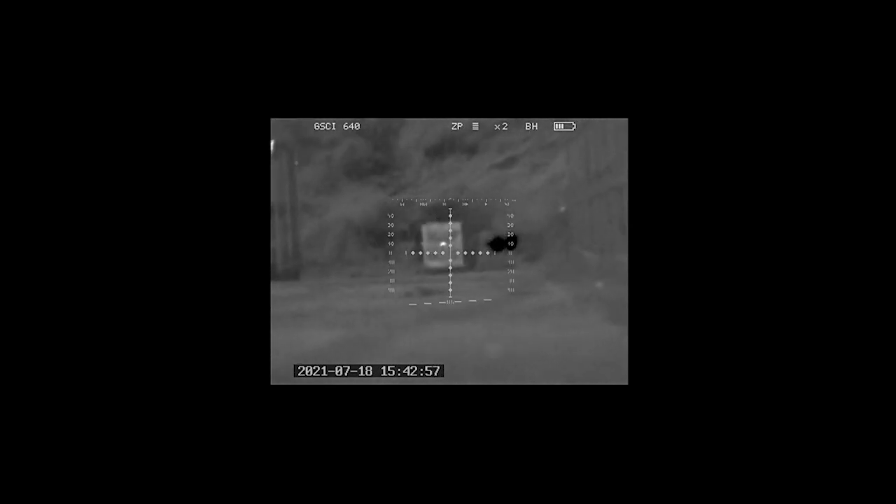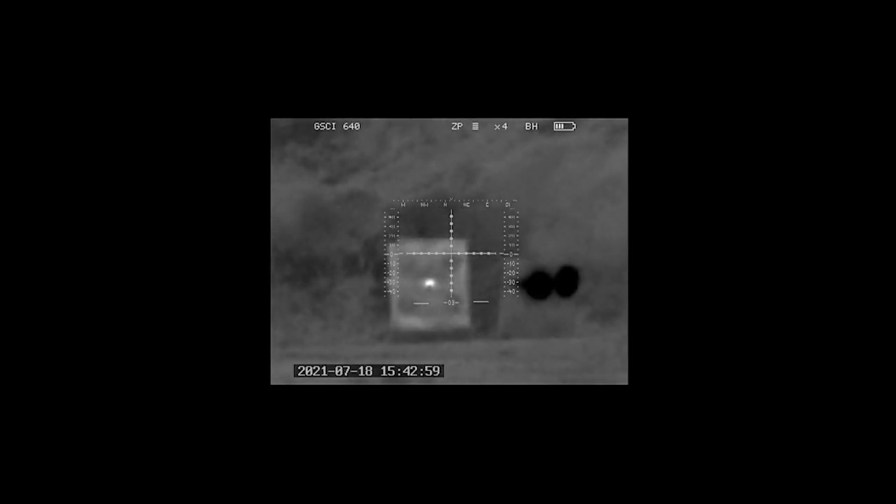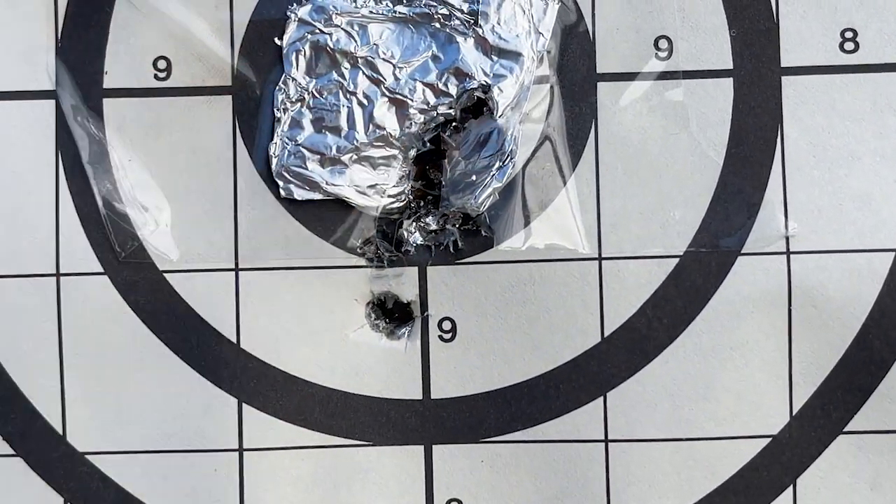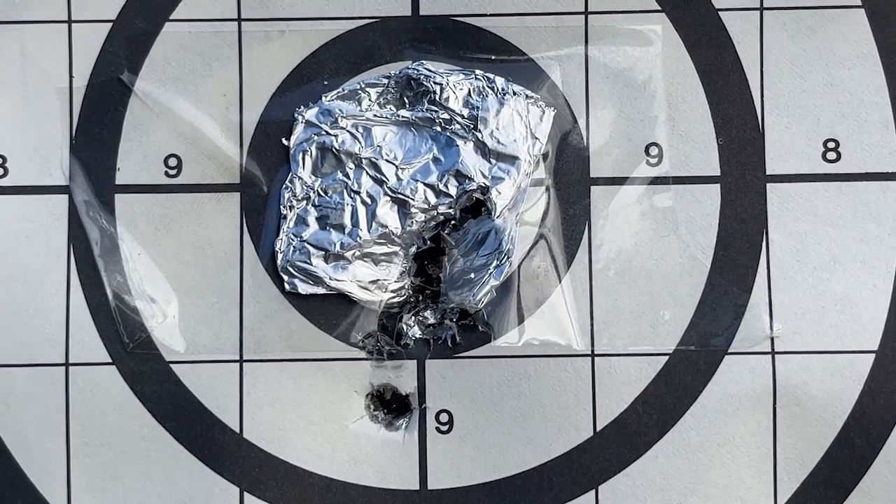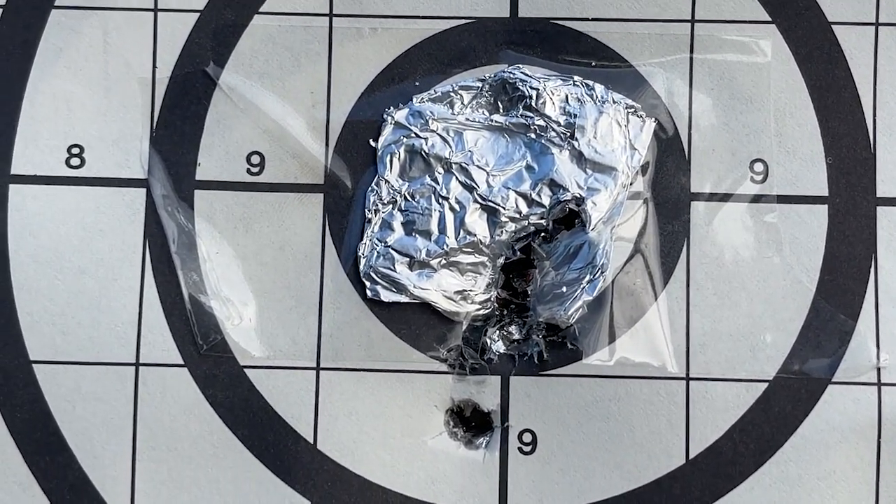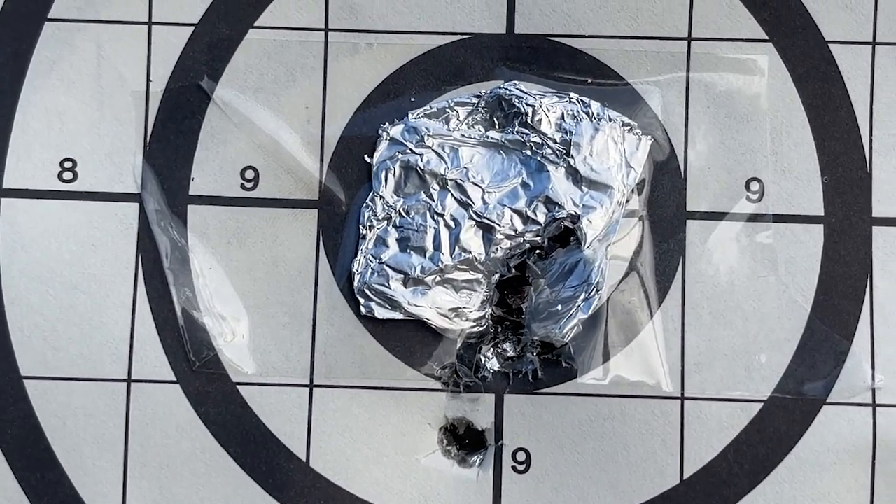I'm shooting suppressed 223 and it's just detecting that recoil beautifully. So that last group, sitting in here, I'm pretty happy with that. Especially for today's conditions, though I could probably make that a little bit tighter.